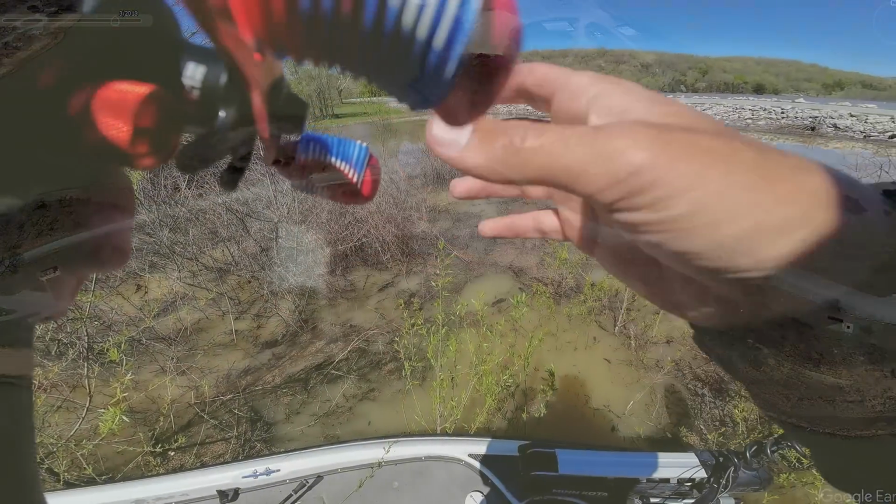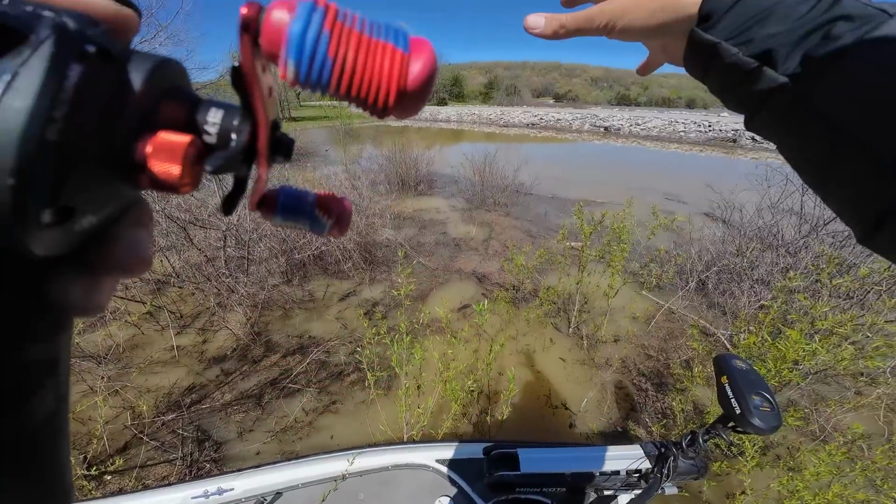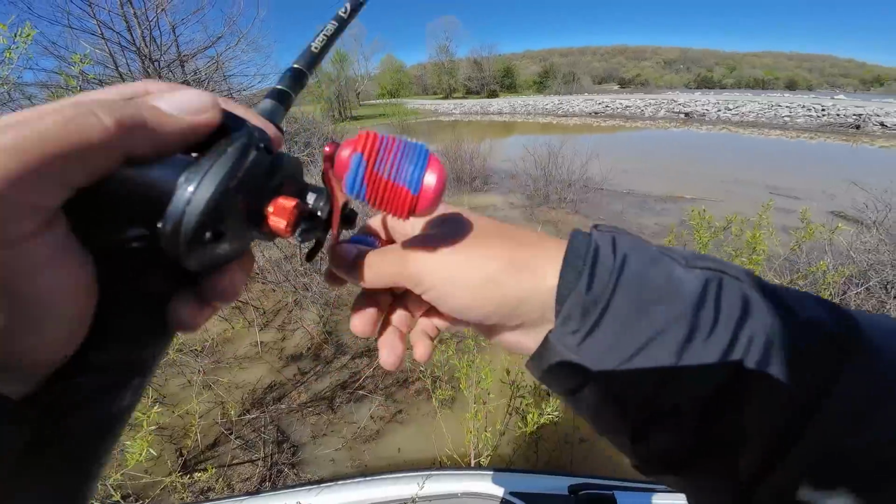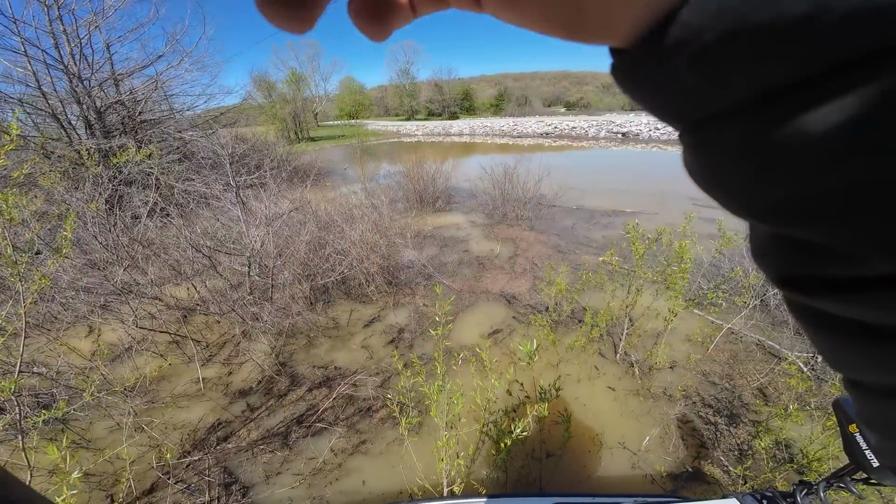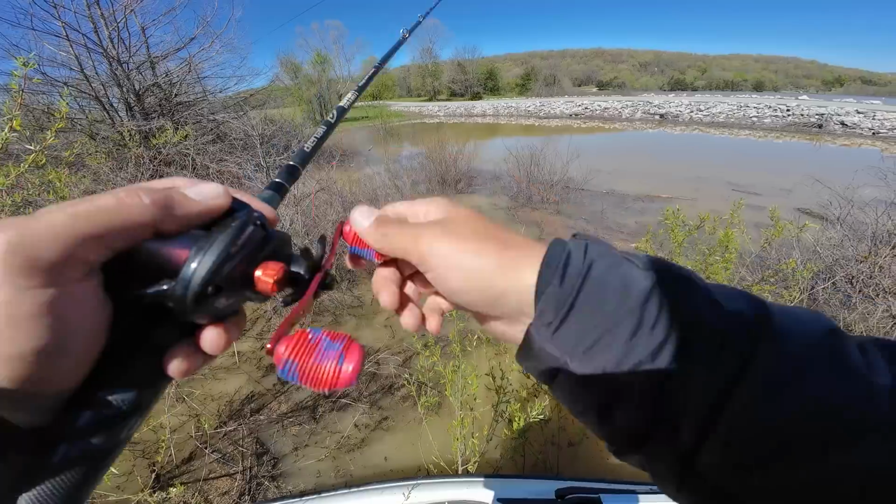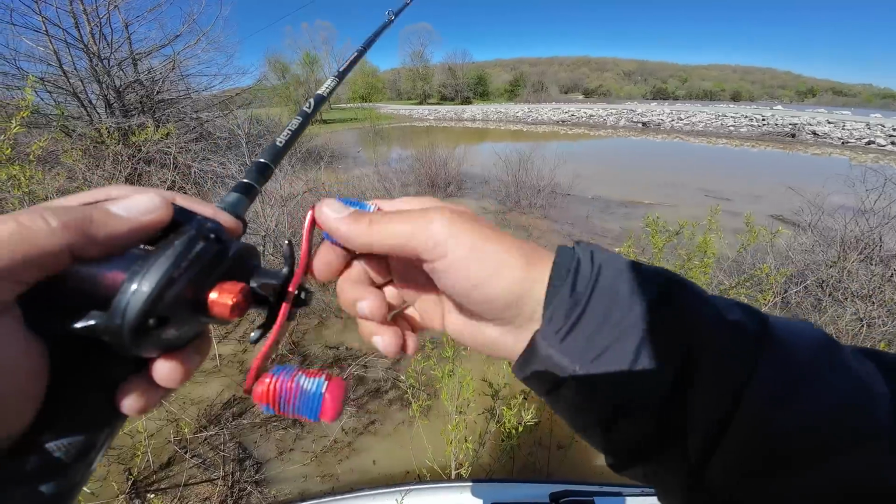The idea I was having is that these fish, if they're going to be spawning, would want to set up around some hard bottom in a protected area with potentially a little bit clearer water. And I think you kind of have all three of those things in this little pocket. It's just slightly clearer water than the rest of the deal. There's that hard bottom from the riprap. It's the perfect little spot.